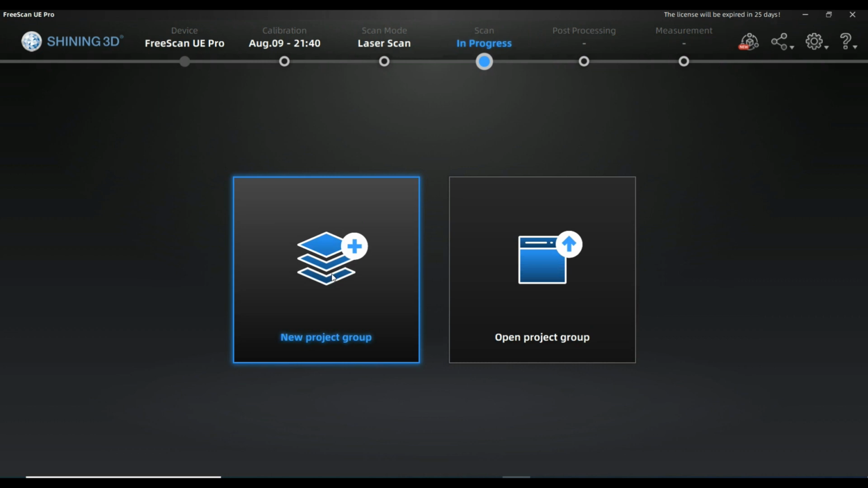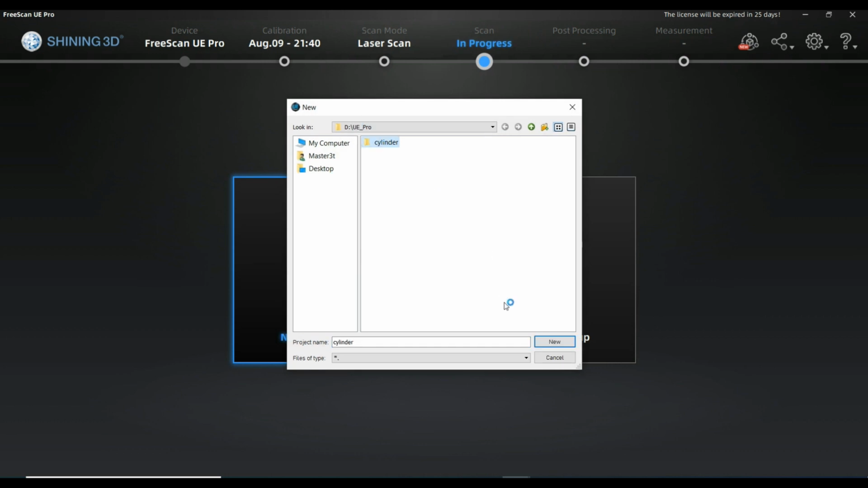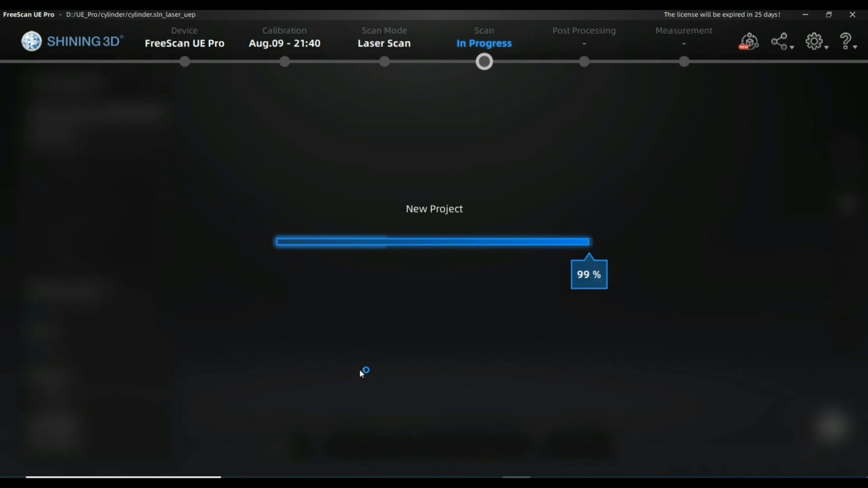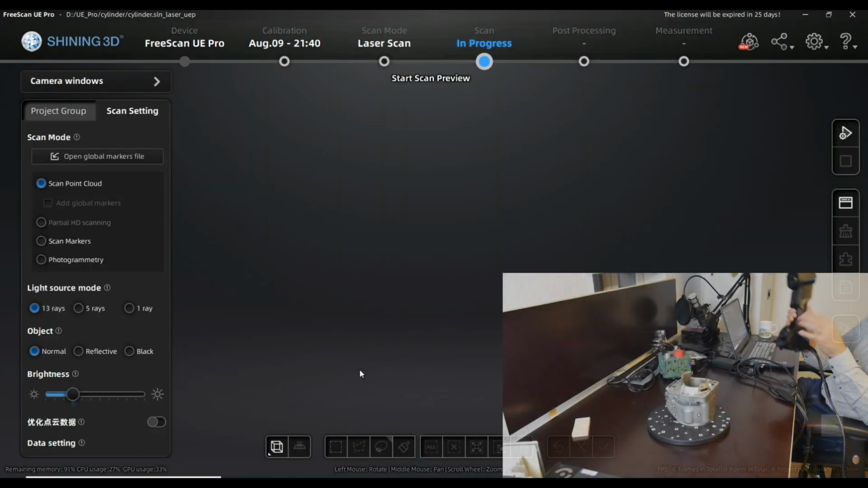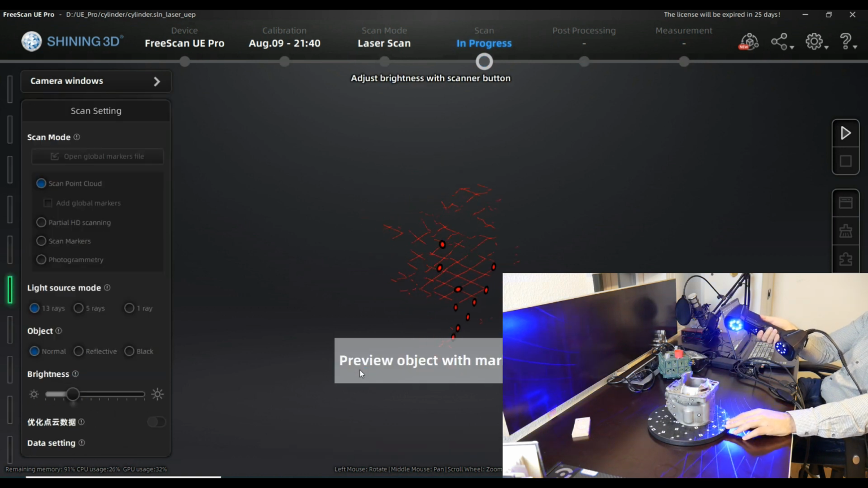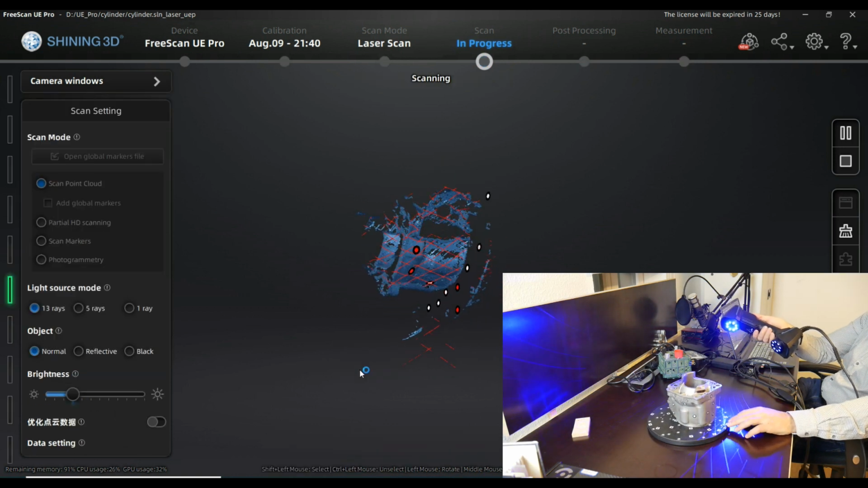So starting a scan with the UE Pro is quite the same like before in the UE 11 or in HX. I'm just going to create a photo that I did already, I'm overwriting it. I'm just going to select a standard resolution for a cast part that could be 0.3 millimeters, for example. That's absolutely fine for standard details. And starting to scan is nothing unknown so far.